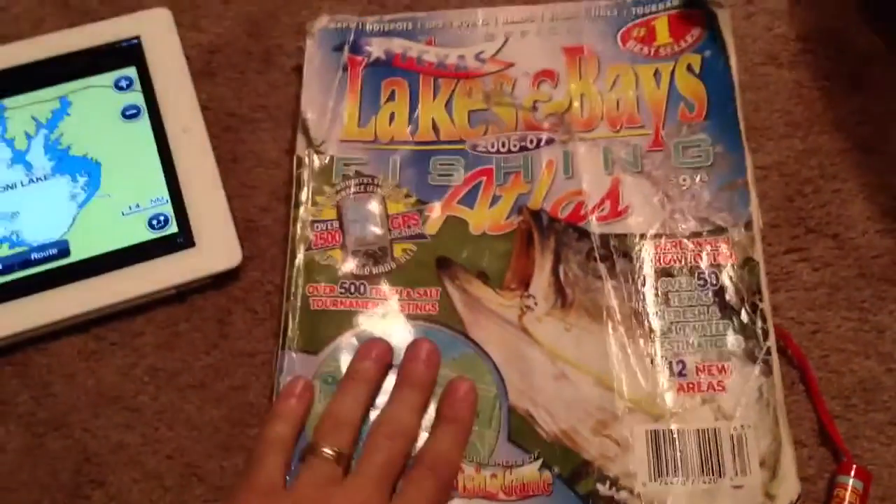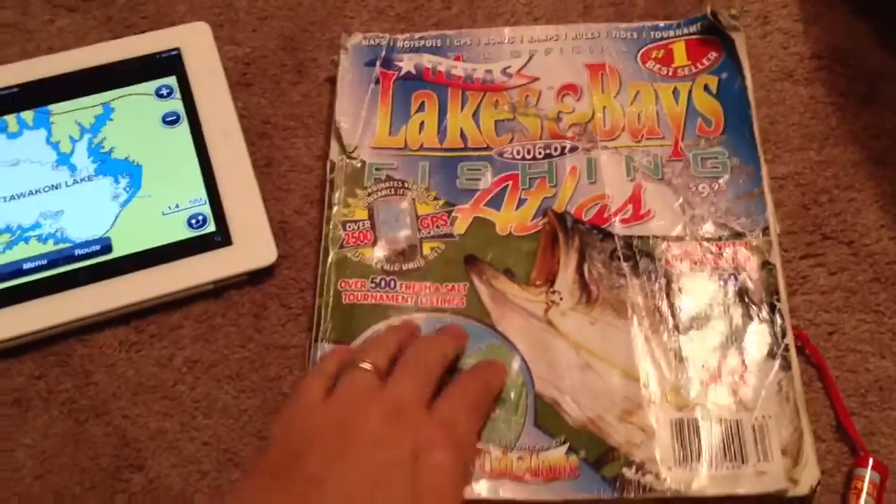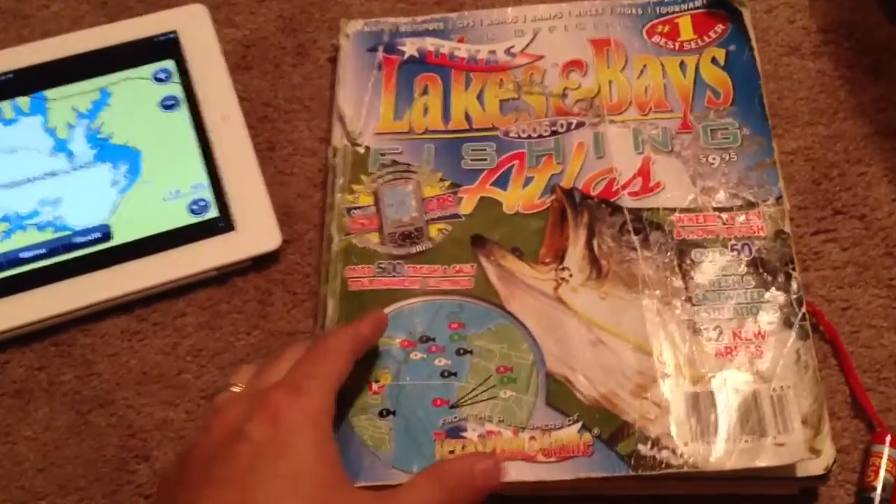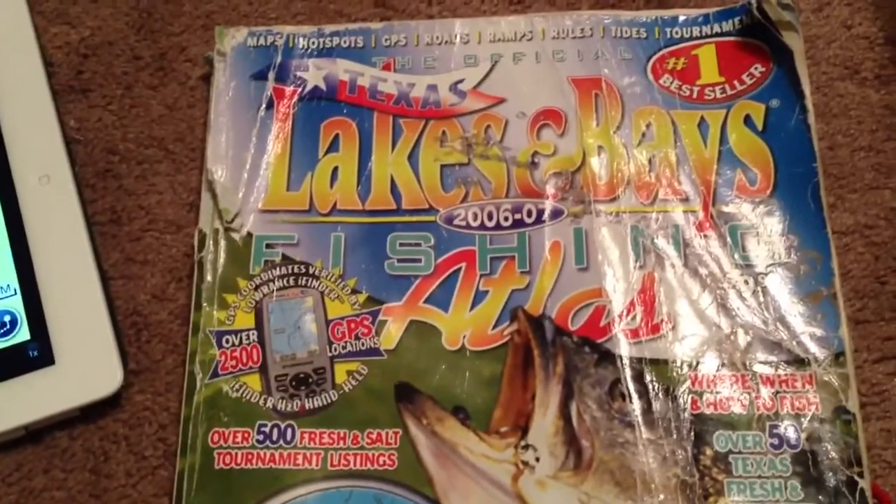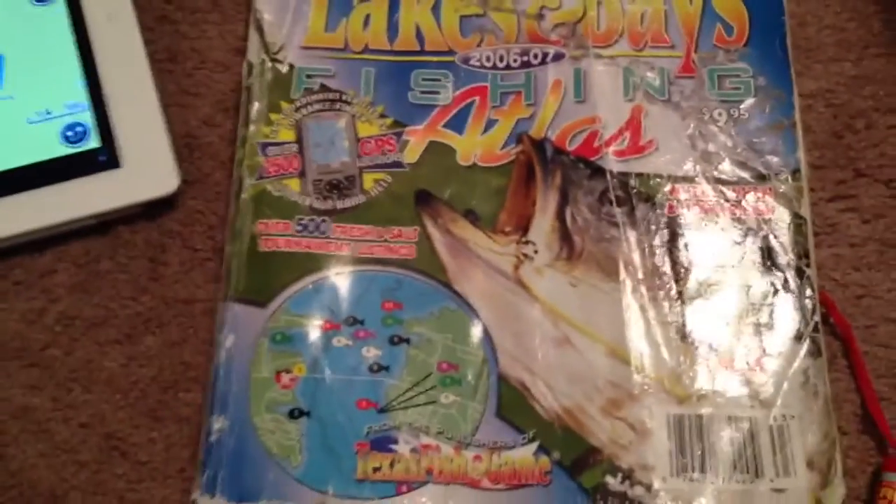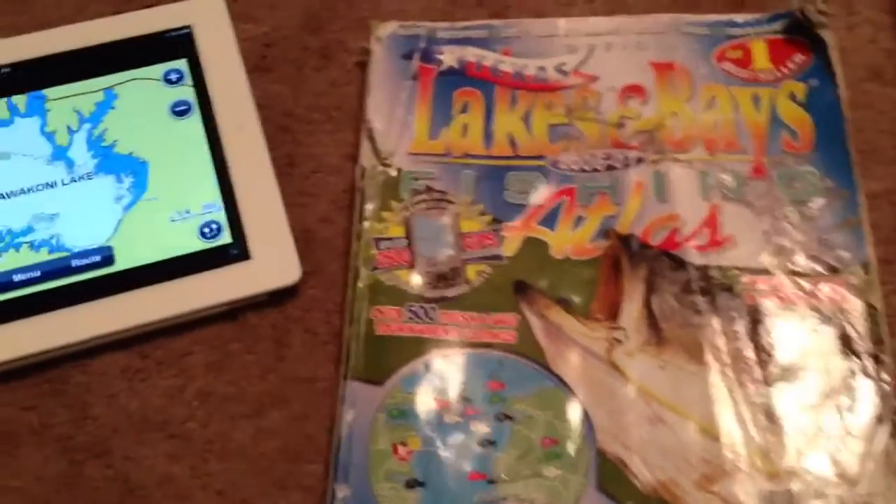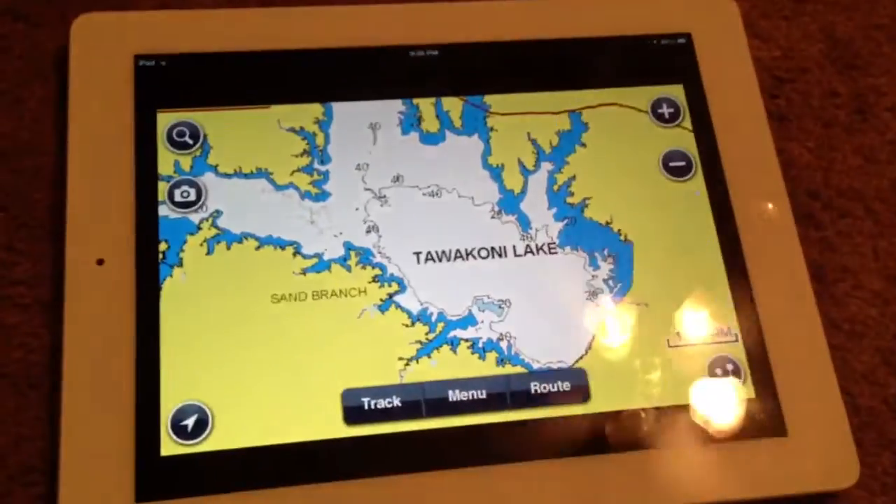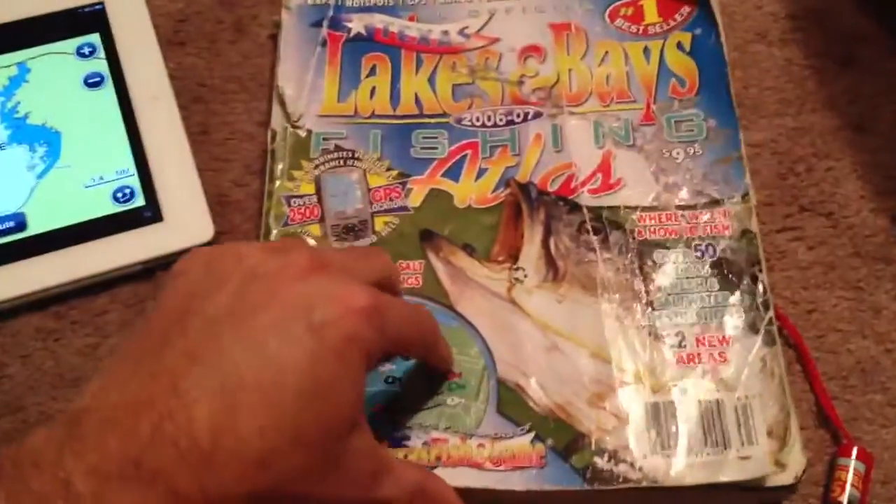But anyways, actually I like having this one because it has lakes that I still fish that the newer book doesn't have anymore. They've dropped the lakes. This is the Texas Lakes and Bays Fishing Atlas. It actually has GPS coordinates, tells you what to fish for, what baits to use, what time of year to use it. And then also I've got the iPad here with the Navionics app. I'll go over that one in a second, but let's go to this one first.